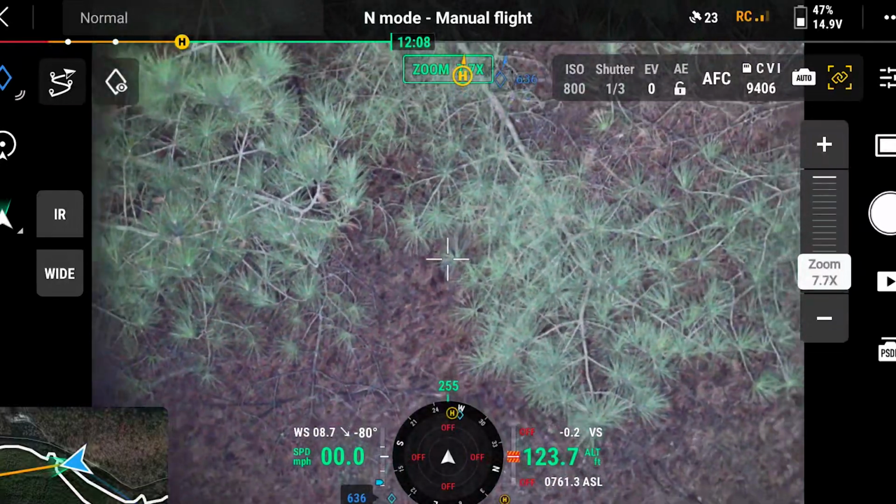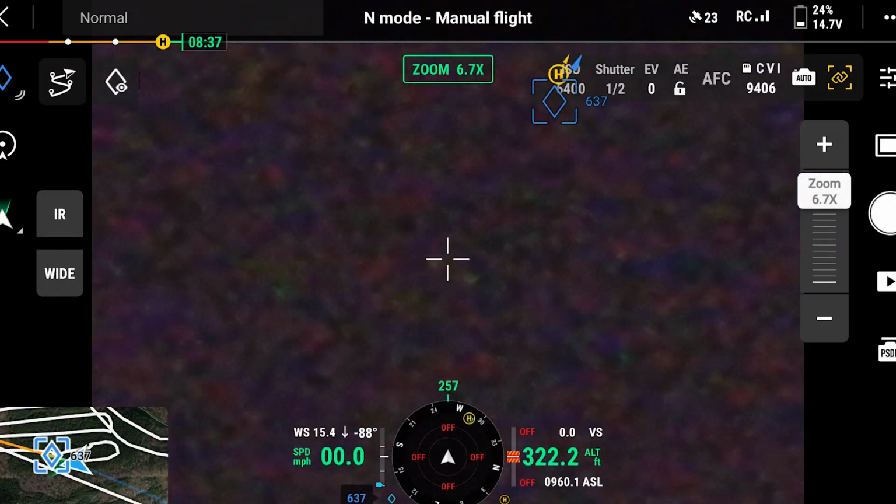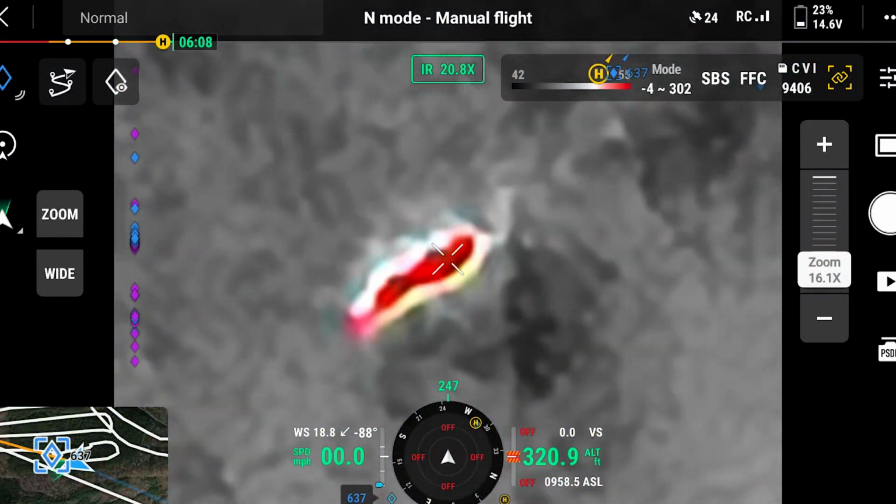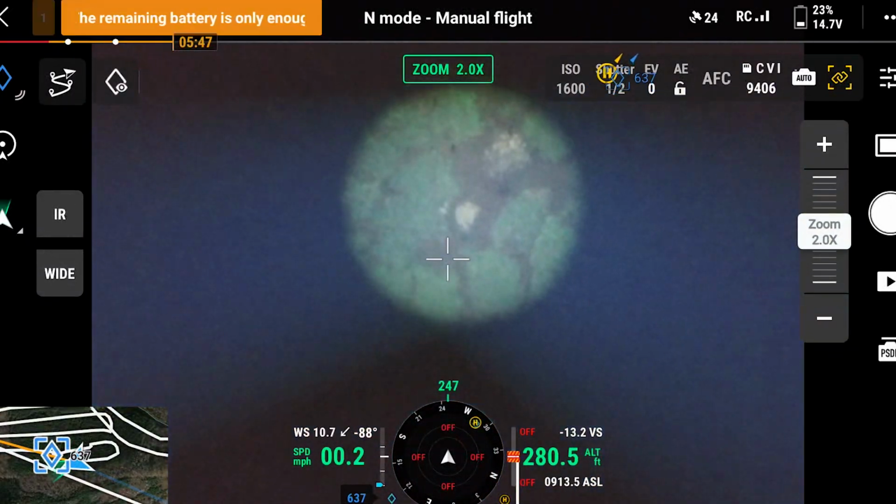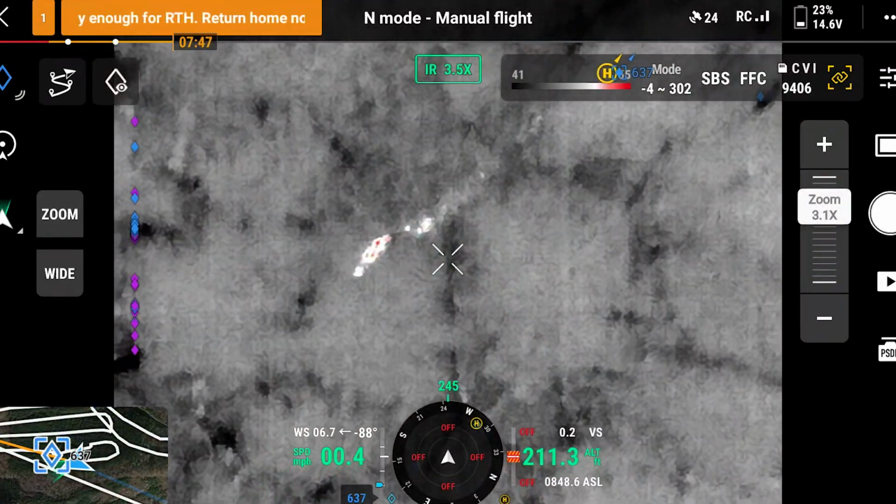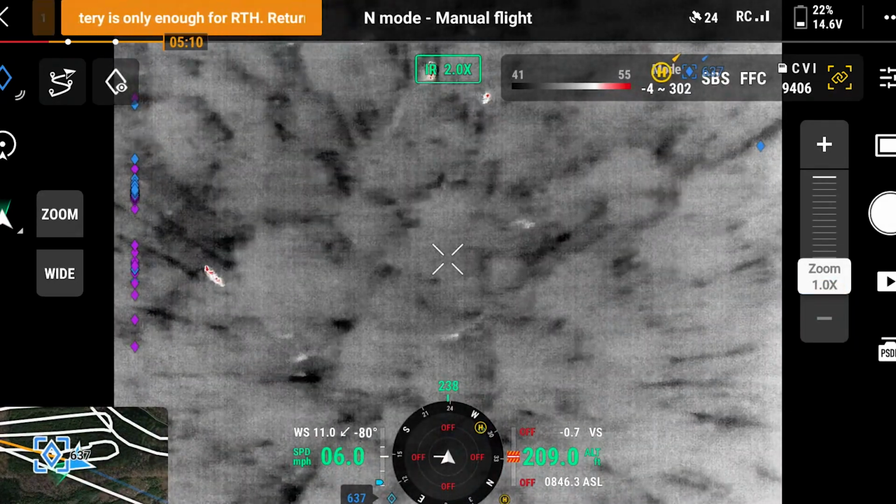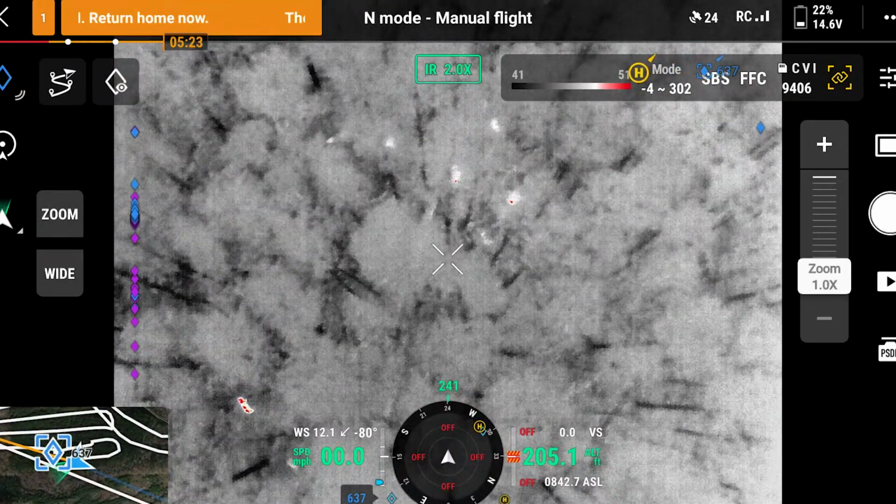No, it's another doe. Okay. I assume this is not the same one. Damn. Either moving or flopping. Moving. Running, yeah. There's a bunch of deer. Whole bunch of deer.